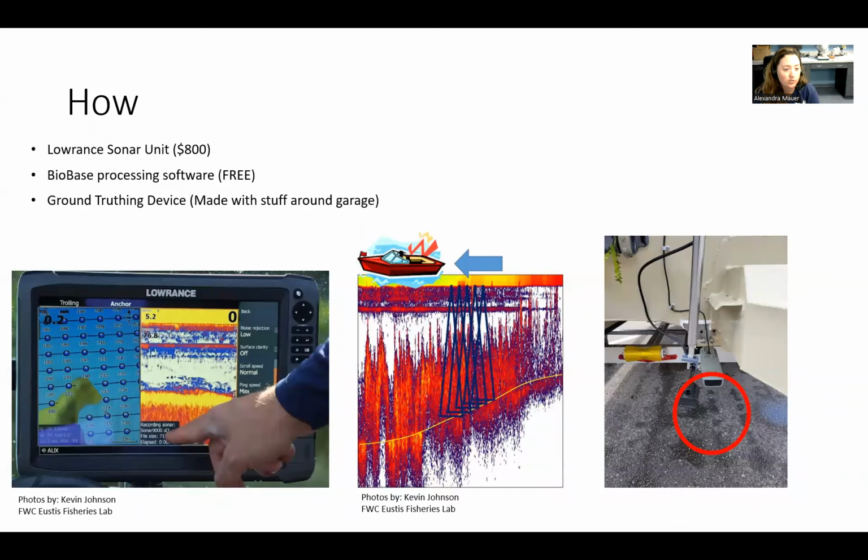So these are a few pictures of the Lowrance. That is the GPS unit. The middle graphic is just kind of explaining how that works. It pings the bottom surface, and if there's a signature for vegetation, it shows up as a darker red hue on the screen. And on the right, it's a little off-center, but the black probe sticking out is the Lowrance unit, and the gray one is our normal Garmin GPS.